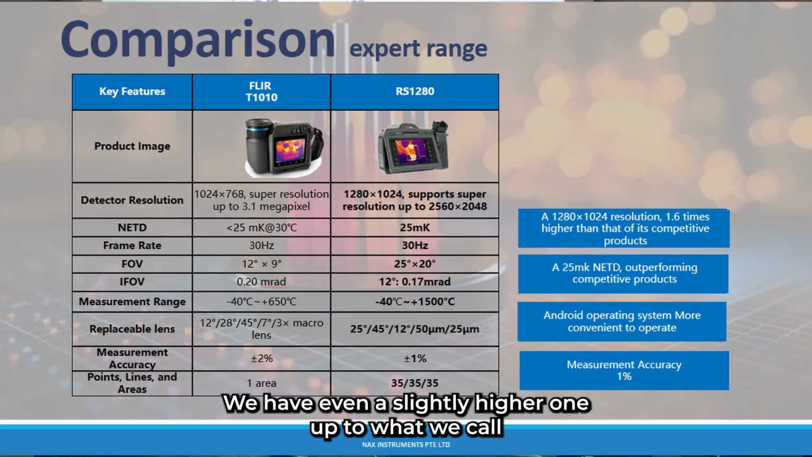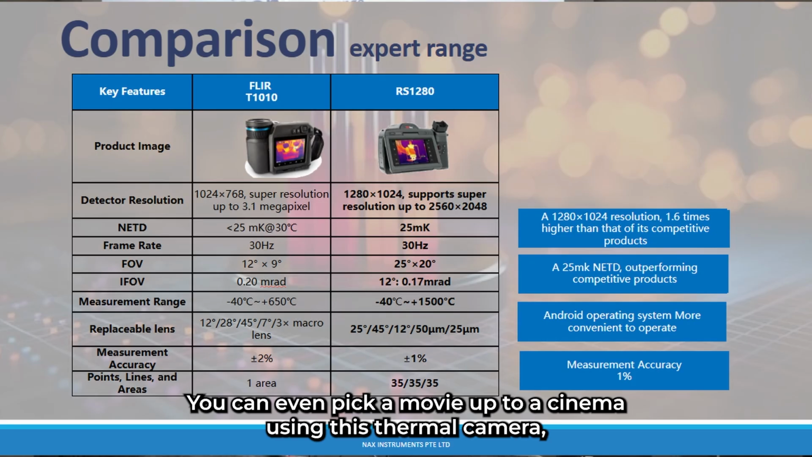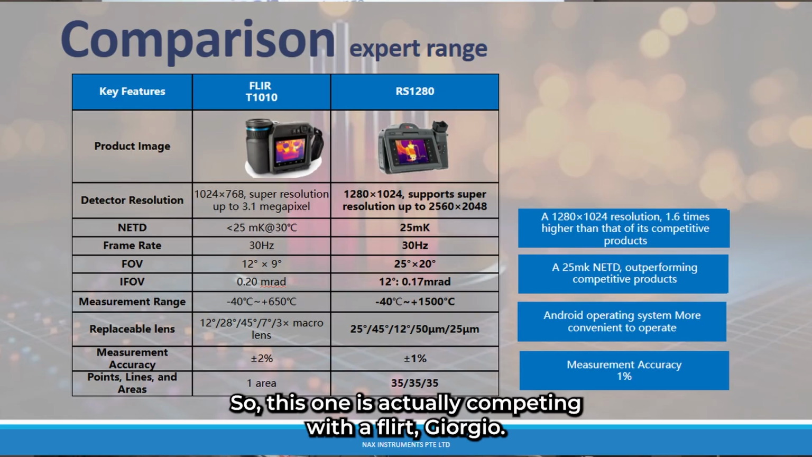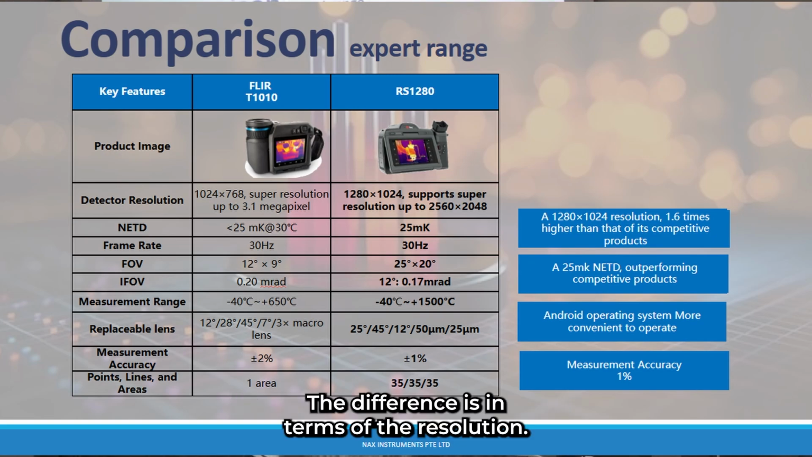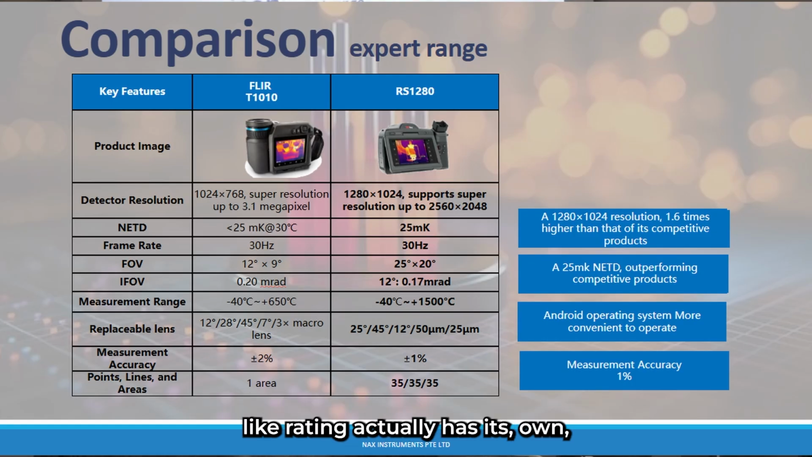We have an even higher one, up to what we call the megapixel, 1280 by 1024. We can even take a movie and put it on cinema using this thermal camera. But of course, no one does that because not everything has heat. This one is competing with the Fleur T100. The difference is in terms of resolution. All in all, when we compare these two thermal cameras side by side, ours has its own edge.